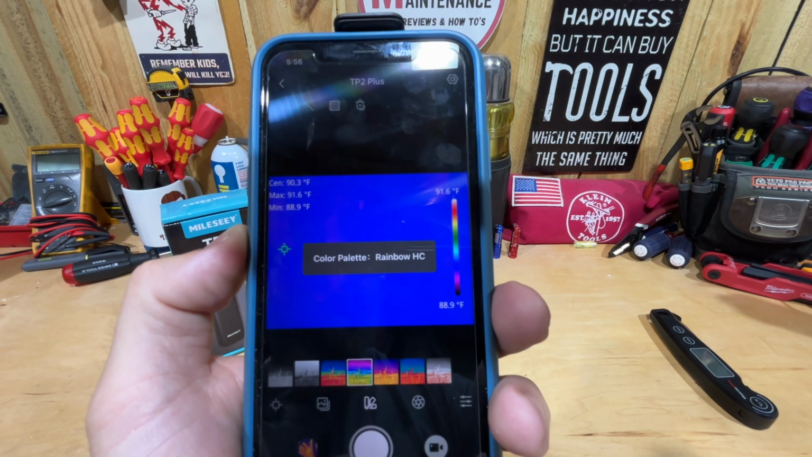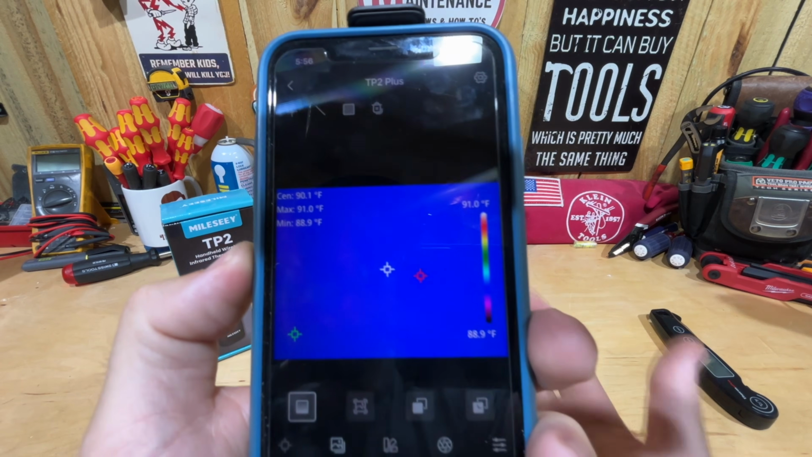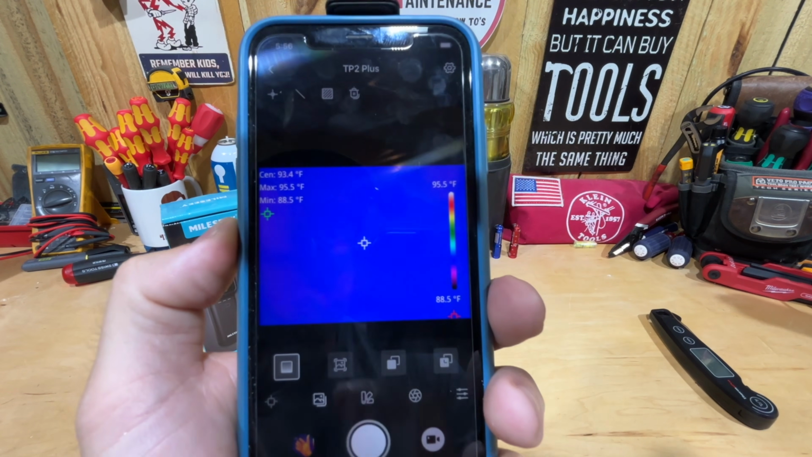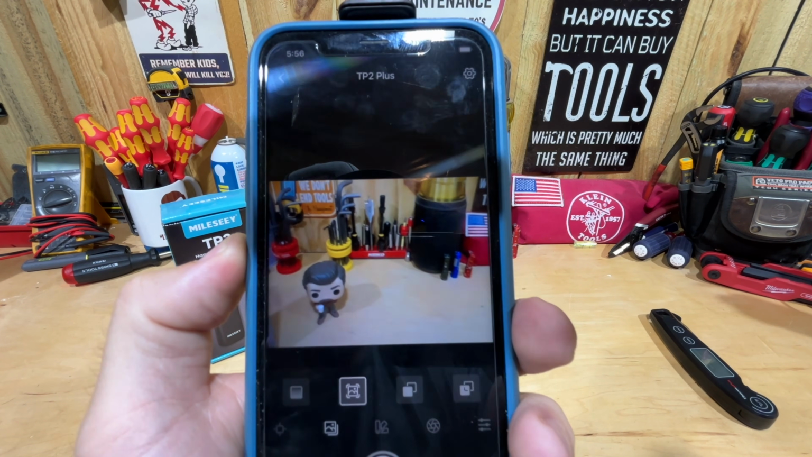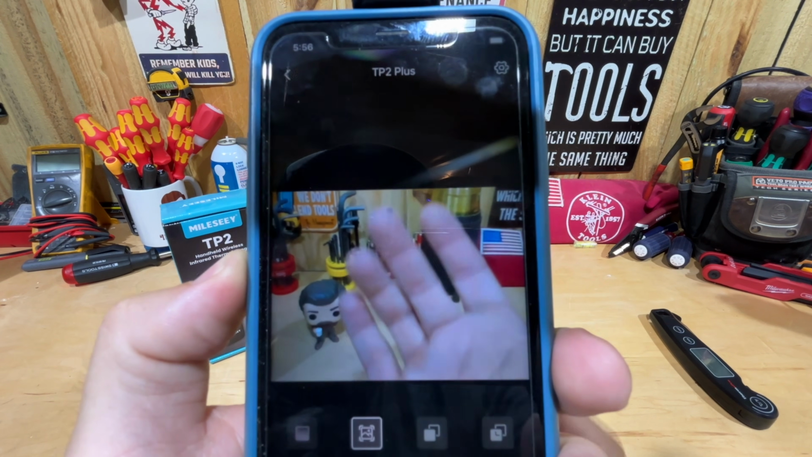So I'm going to go back to one of these. Now we'll go back to this setting, which is the options that you have to look through your screen. So this one's 100% infrared right there. This one is called visible mode. So this is basically the same as just looking through a regular camera. So that's no different. You can see my hand there.